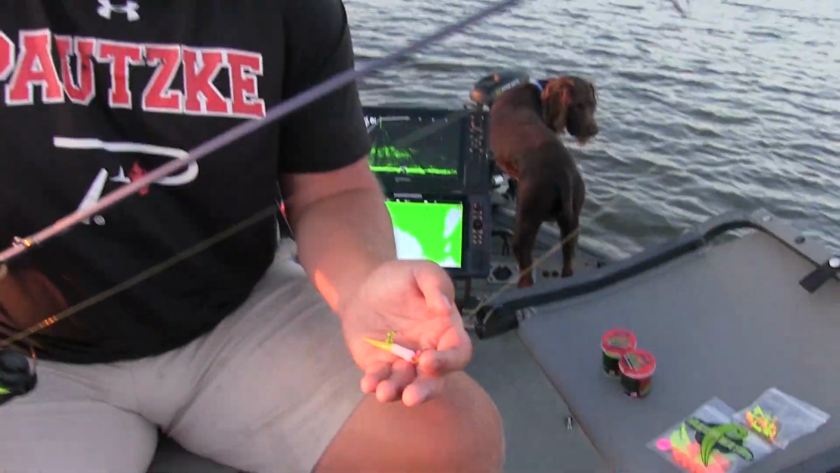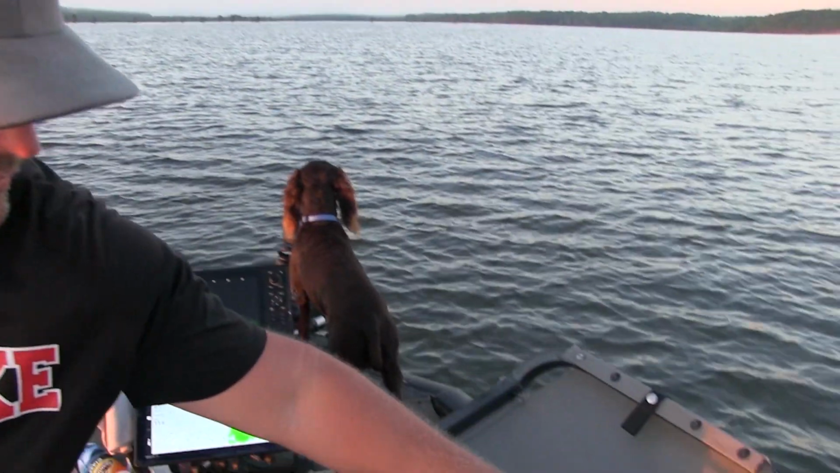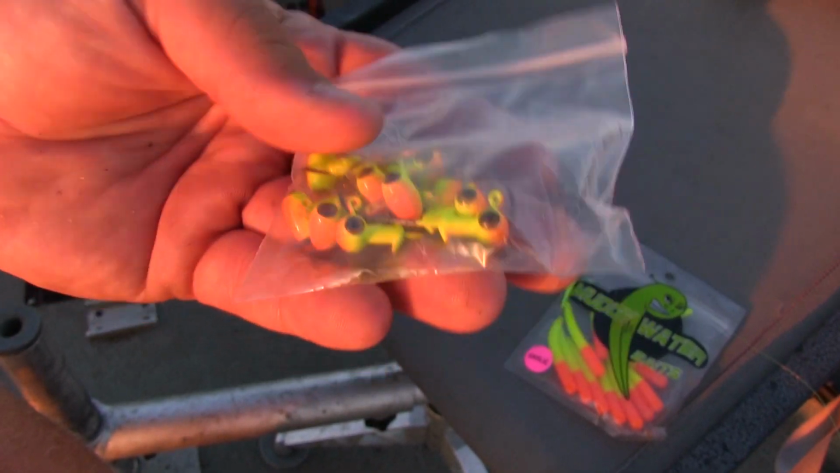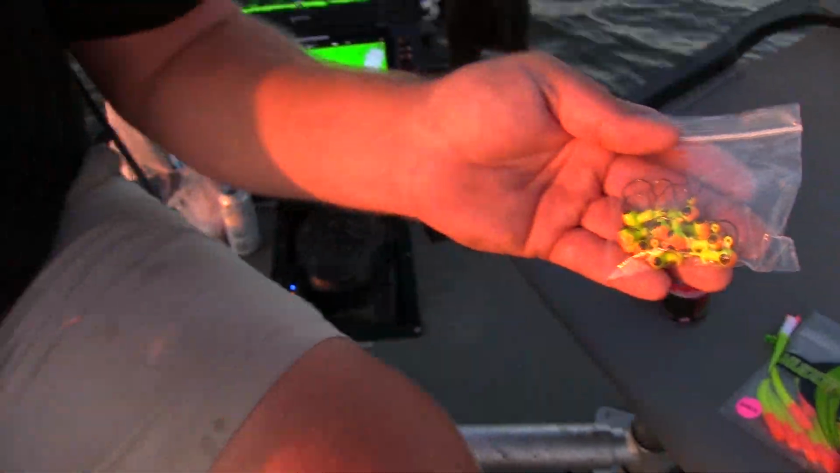The baits we're using today are Muddy Water. The heads we're using today are Grenada Lake Tackle Company. Patrick Stone makes these heads. They've got one of the best hooks that I've used in them. It's a nickel-plated black hook. A lot of times the last couple months here, we have limited out, 30 or 40 fish limit, off one jig head, and that's pretty strong. He makes a heck of a product.